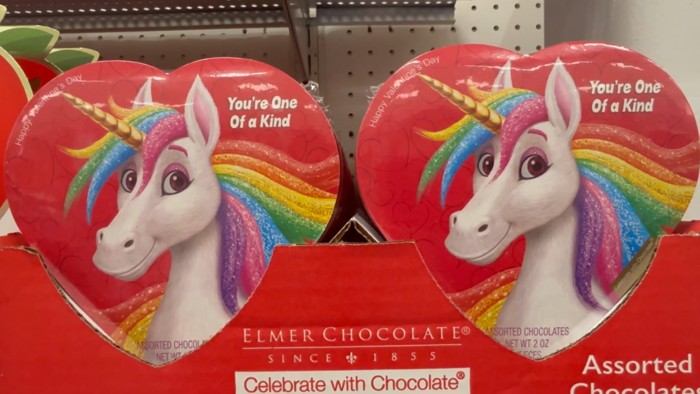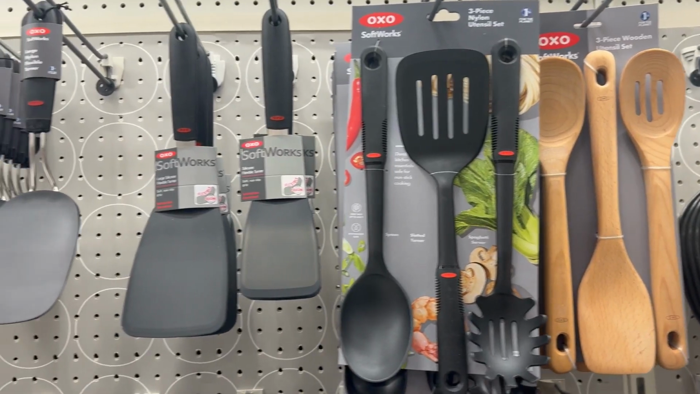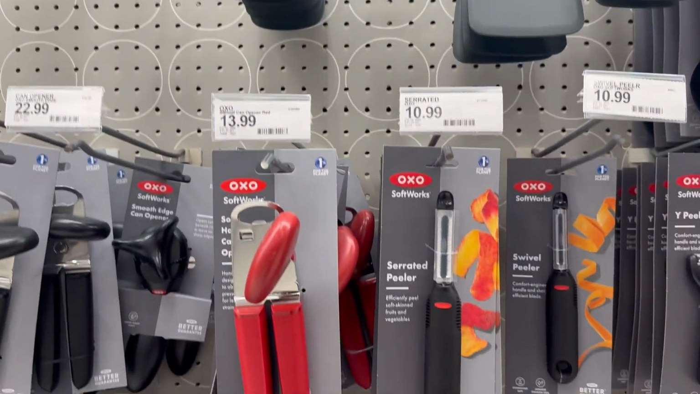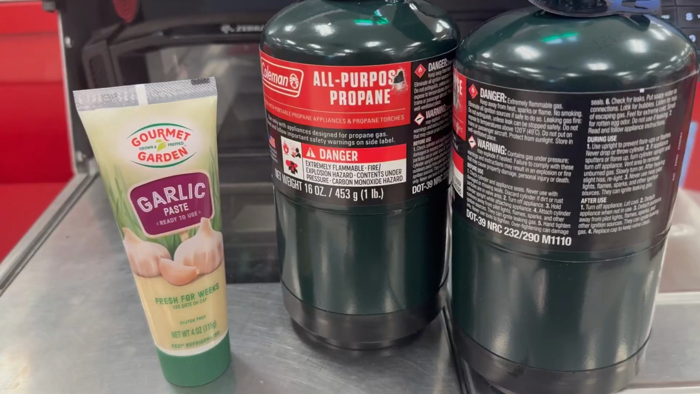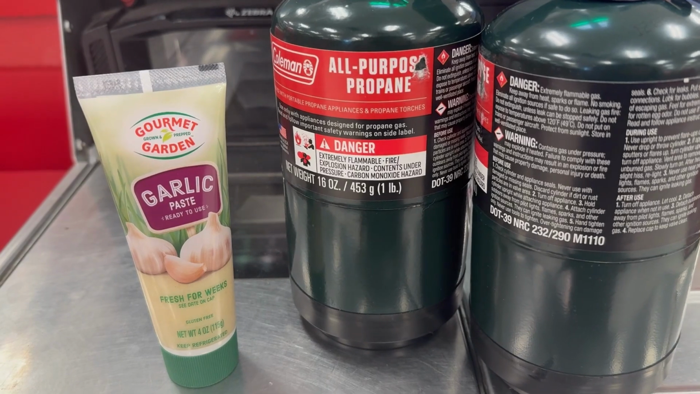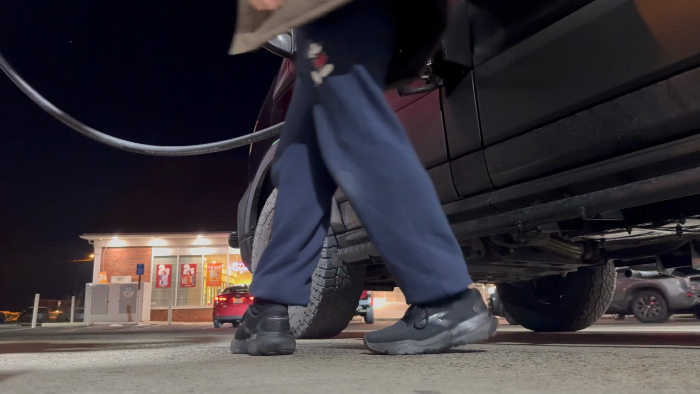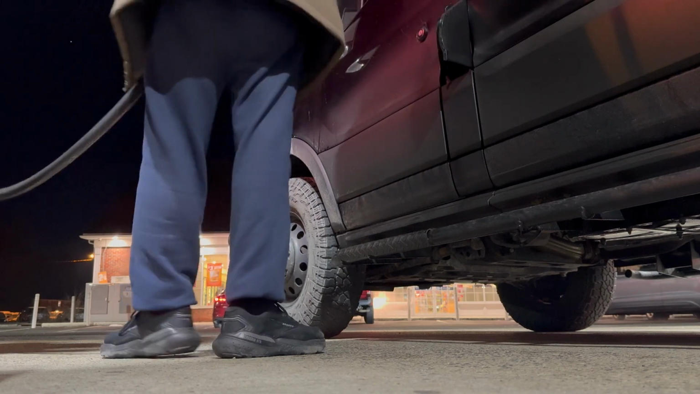I took a look at the kitchen section. I'm always trying to think of new tools to optimize my whole cooking situation, but I feel like I've kind of perfected it. I ended up buying propane and garlic, two things that have become important in my life since I moved into a van. But I'm kind of bummed that the rest of the mall is closed. It is actually pretty late already, 9 o'clock, so I don't think I'm going to be stopping and walking anymore on this trip. Time to buckle down and just get to Boston.